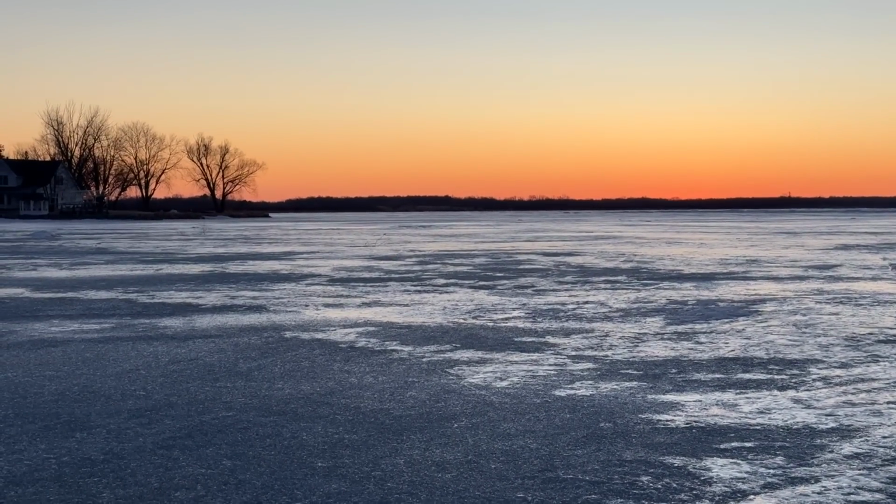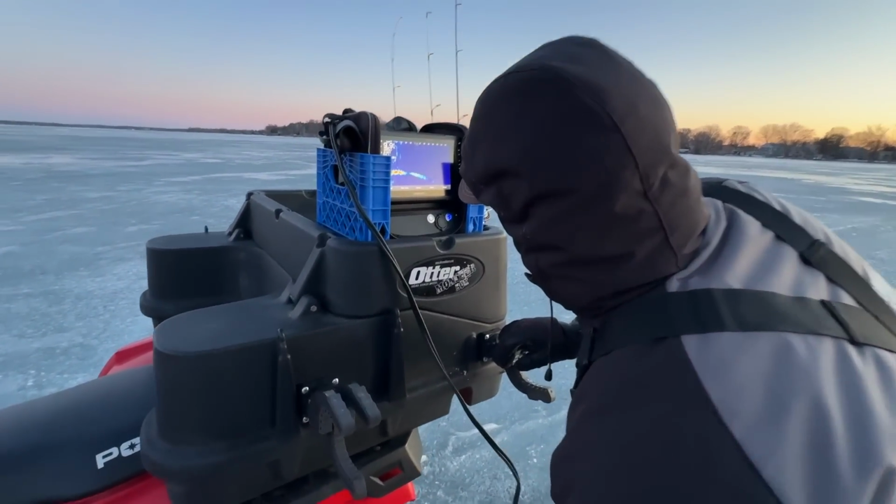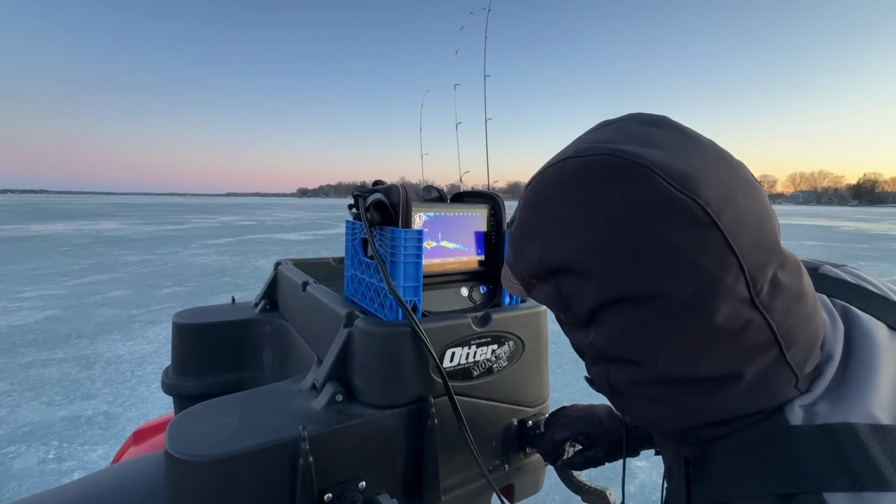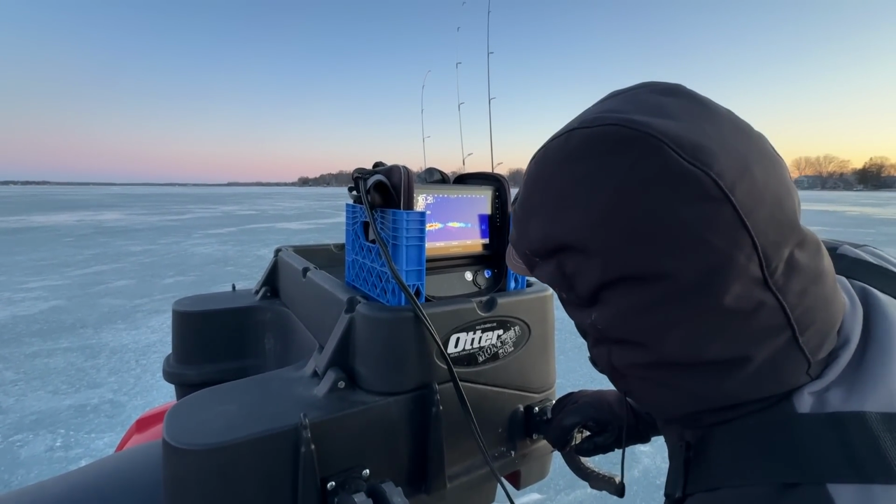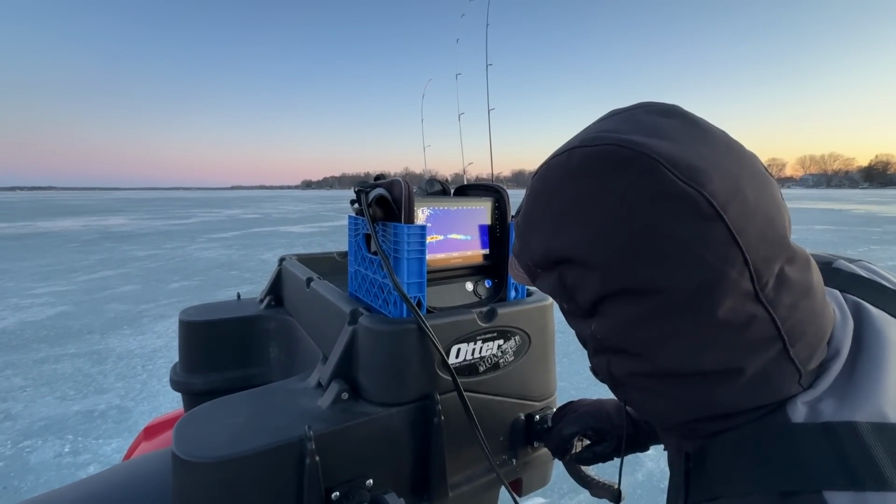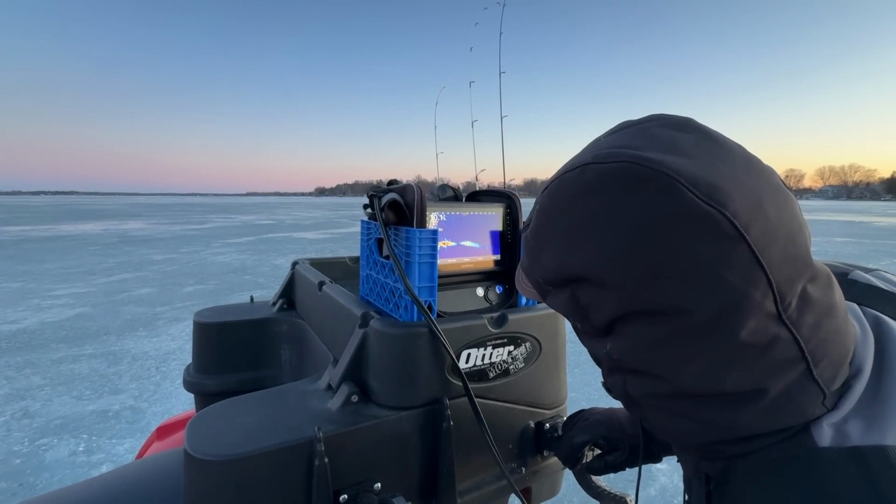Okay, we started just off that point and now we're working our way out. Probably won't show you too much until we find exactly what we're looking for. We might check 50 spots, 100 spots, or it could be the next spot, but I will definitely show you once we find what we're looking for. And this ain't really looking like it's it.